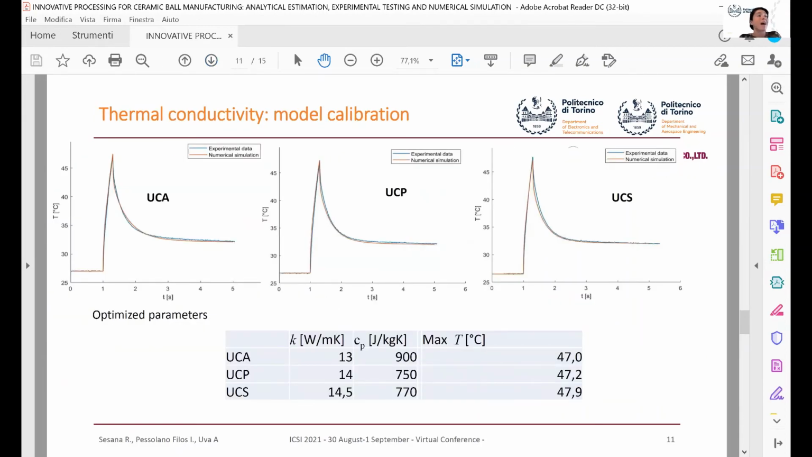The present slide reports the model calibration for the free sample and the fitting between the experimental and numerical data. The research of the optimized parameter led to excellent results. In fact, the correspondence between the heating and cooling down transient is great. Moreover, the optimized parameters obtained correspond to the experimental ones available in literature.